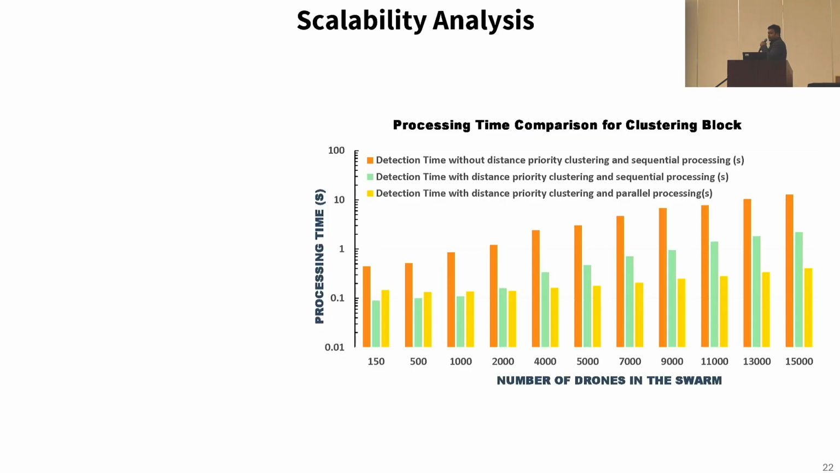And then we tested the performance regarding end-to-end system latency and scalability. We simulated a drone swarm comprised of 15,000 drones created from our real drone swarm data. The system was tested without distance priority clustering and with sequential processing, annotated by the orange bar here in the graph, with distance priority clustering and sequential processing annotated by the green bar, and finally with distance priority clustering and parallel processing annotated by the yellow bars.